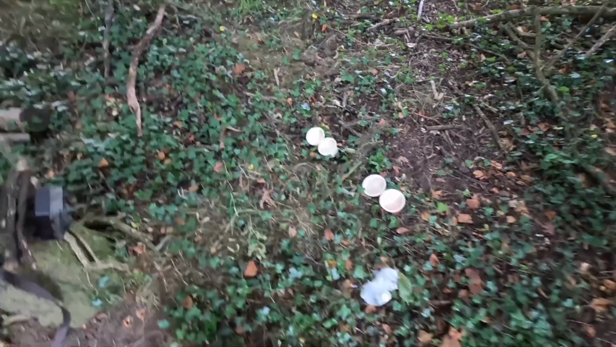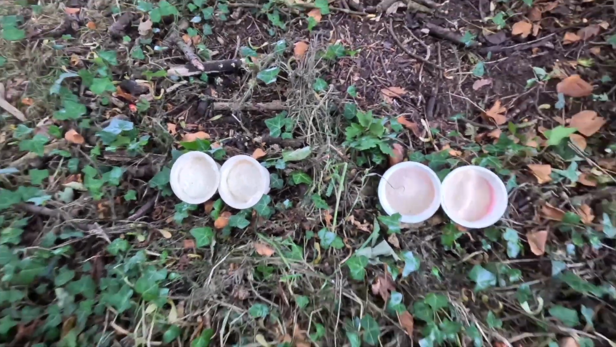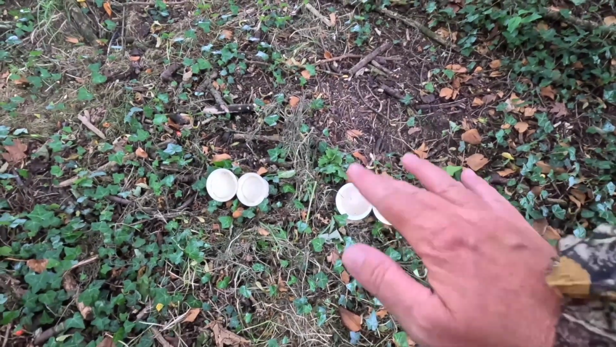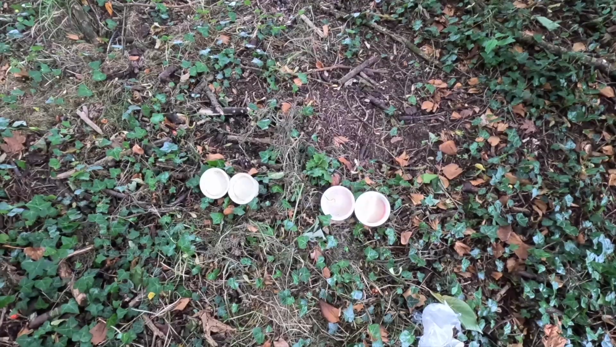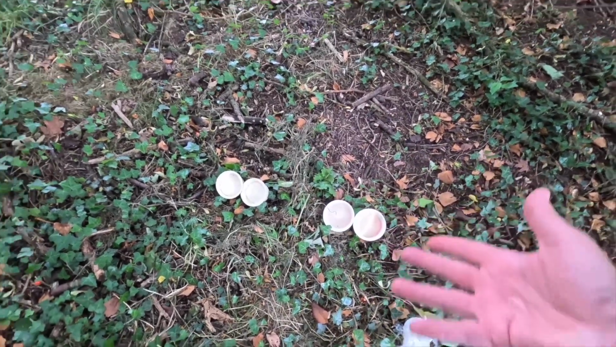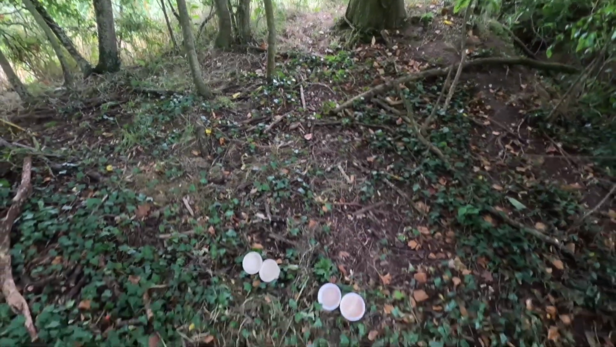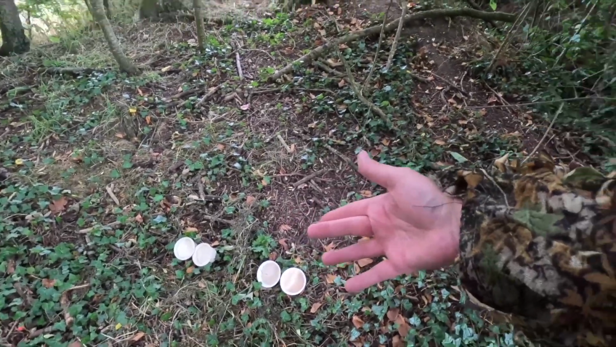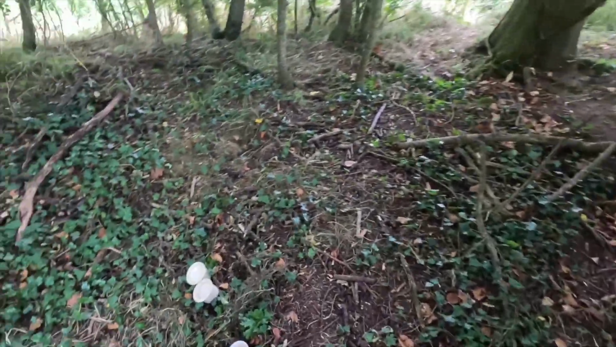So there we have it. Four beautiful tubs of rice pudding. I do love rice pudding, especially homemade rice pudding. But yeah, this is a special treat for whichever animals want them. It might be birds who come along. I've got a woodpecker just here about a week ago. It could be the deer. They've been chewing on this tree a couple of weeks ago. Could be anything.